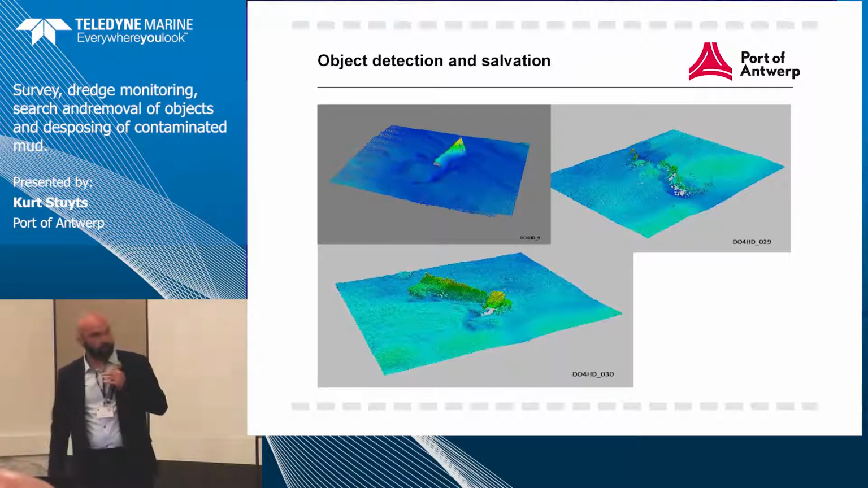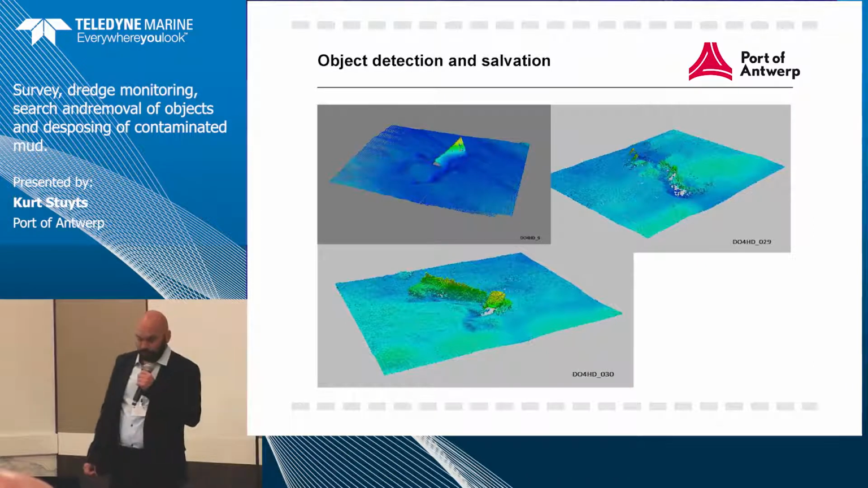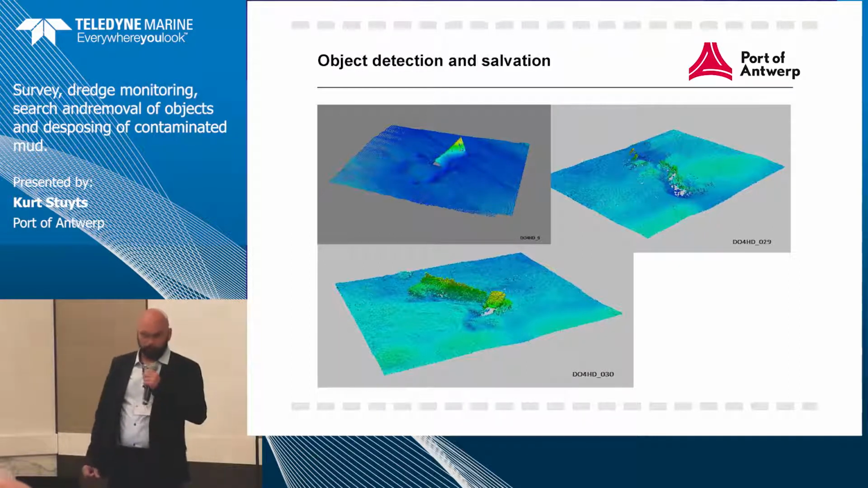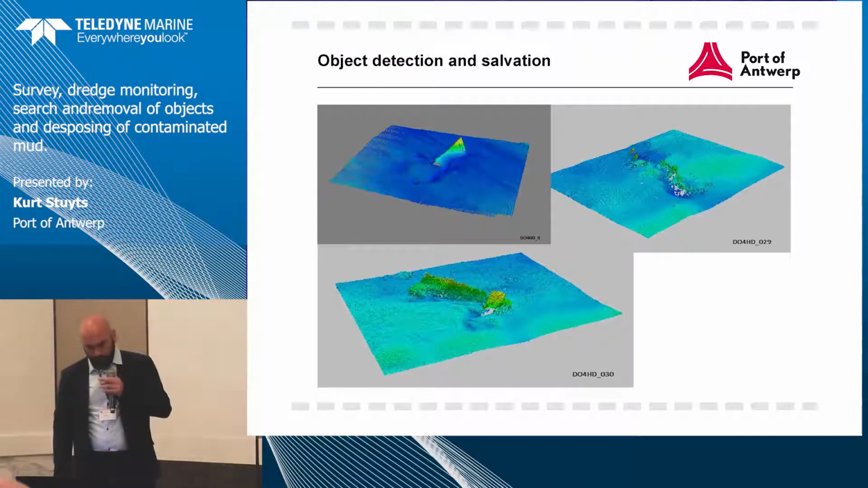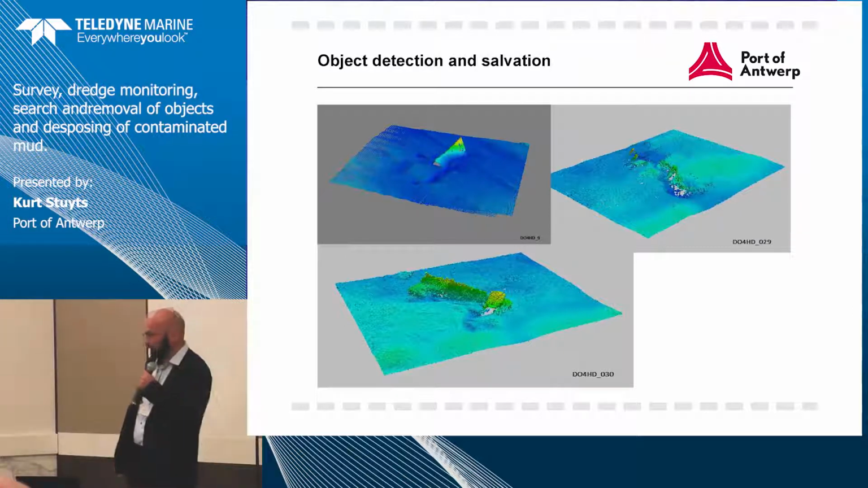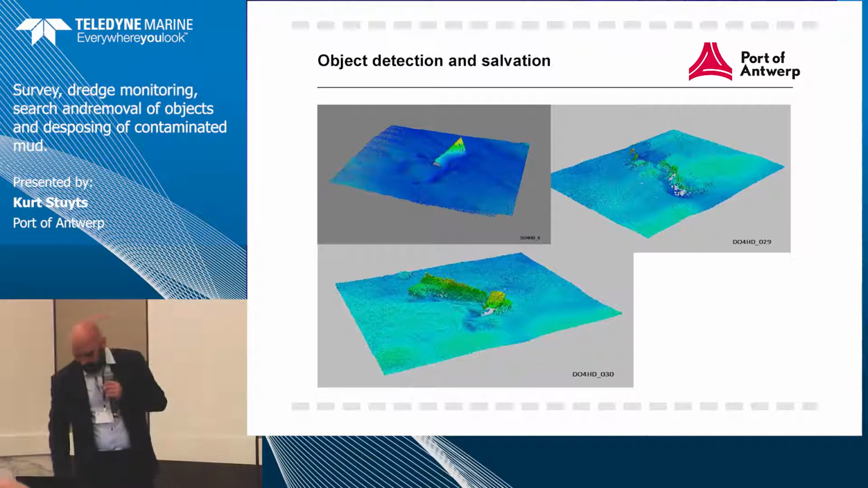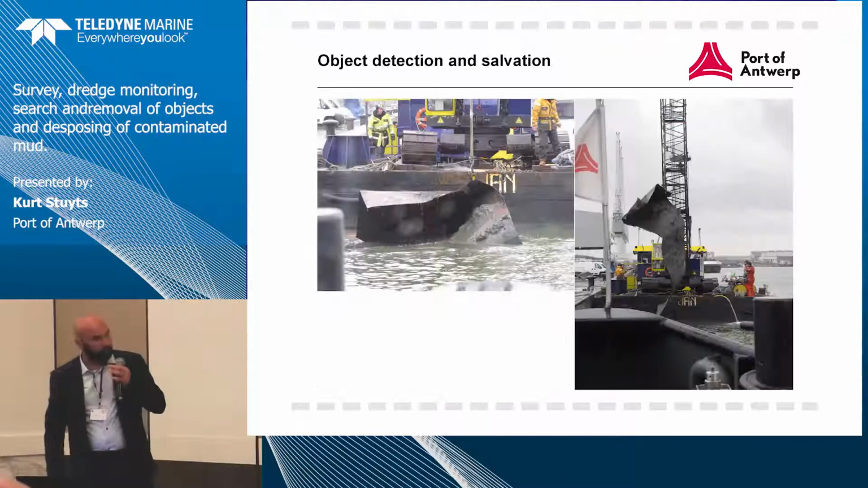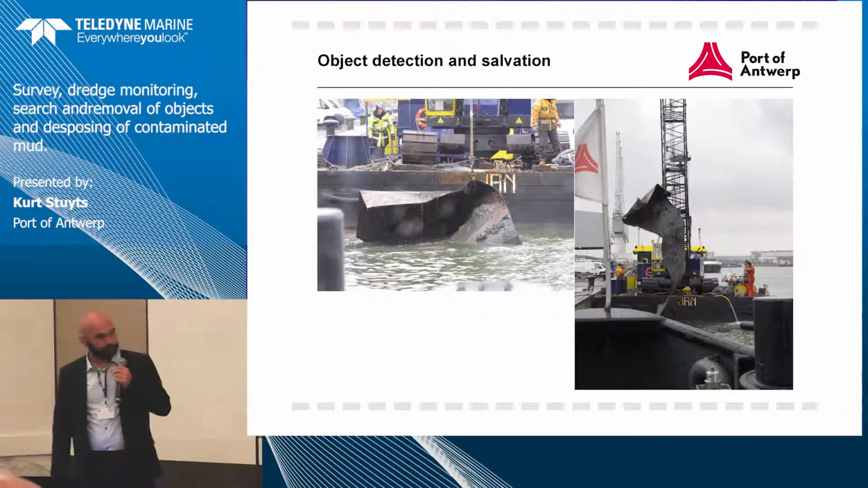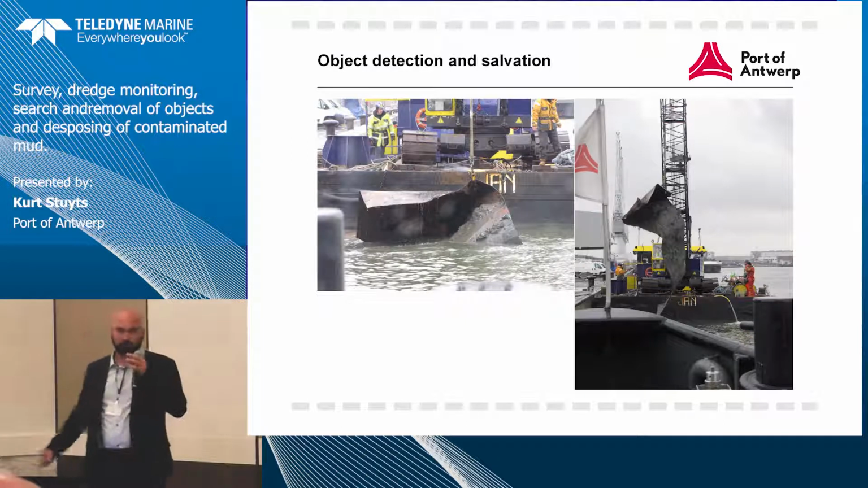So first of all, of course, we have objects. In this area we had some iron sheeting, some big slabs that were lost cargo. So we had to remove them. So first we detect them. These are all detected with the standard multi-beam system from Teledyne. And then we remove them with a big crane and divers who lock them underwater. So these are sheets about 4 meters to 10 meters.